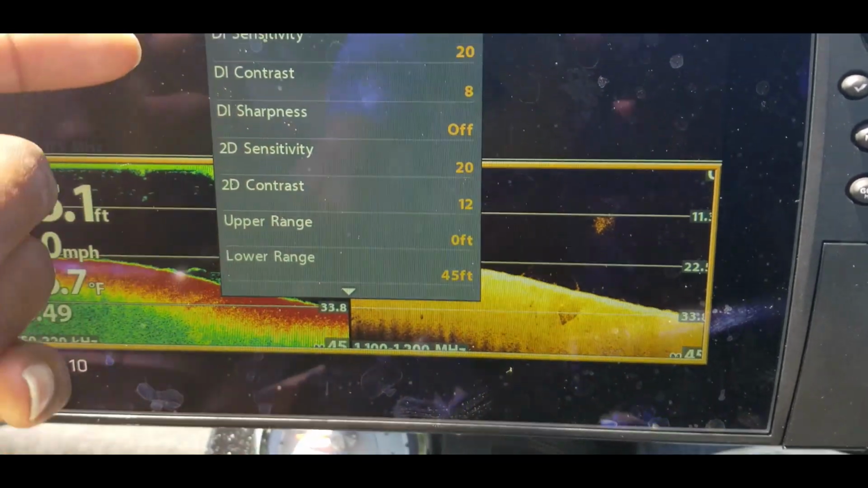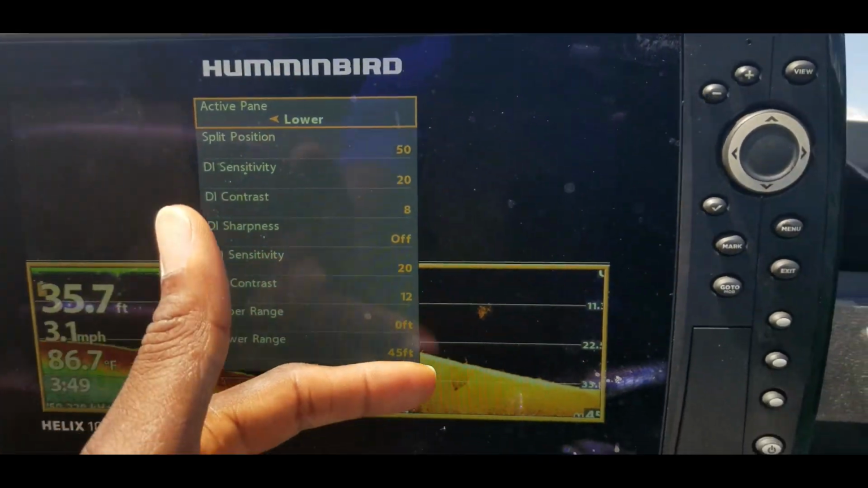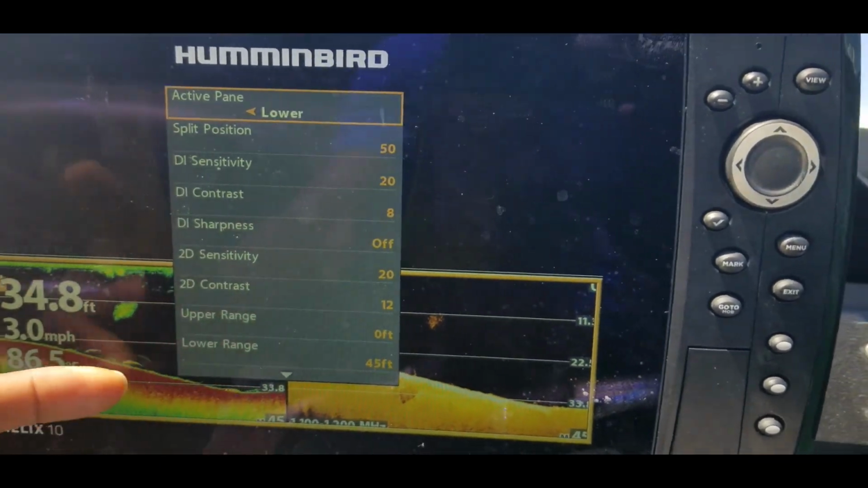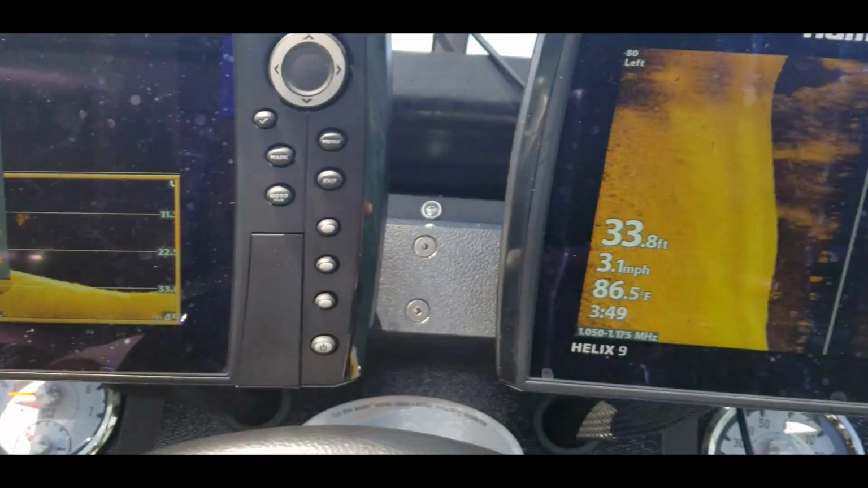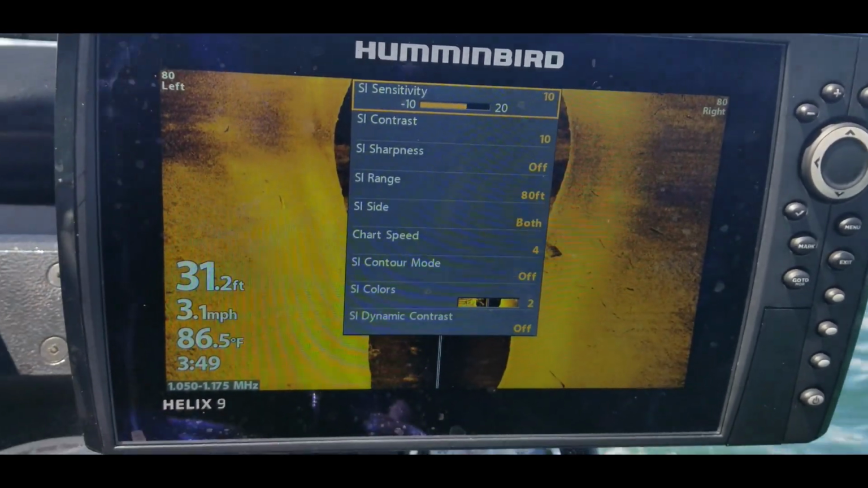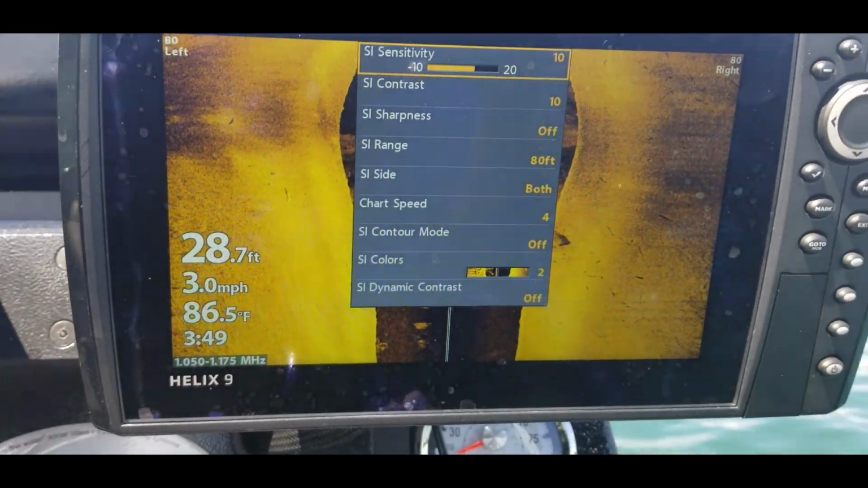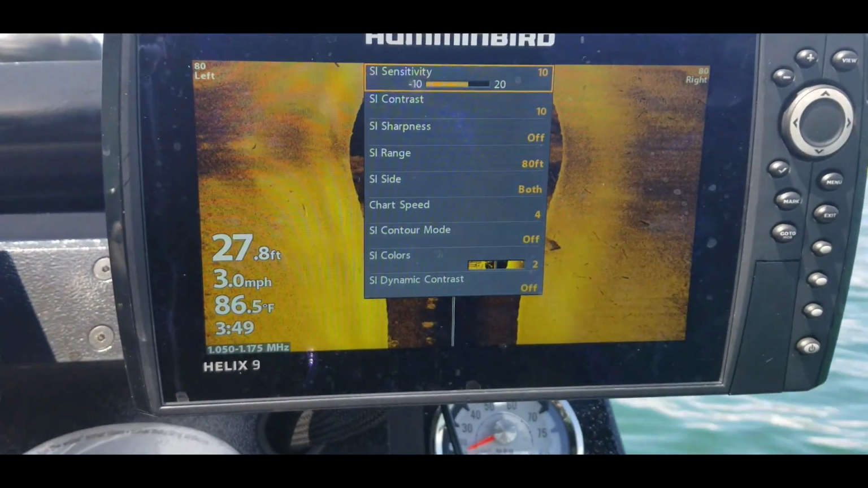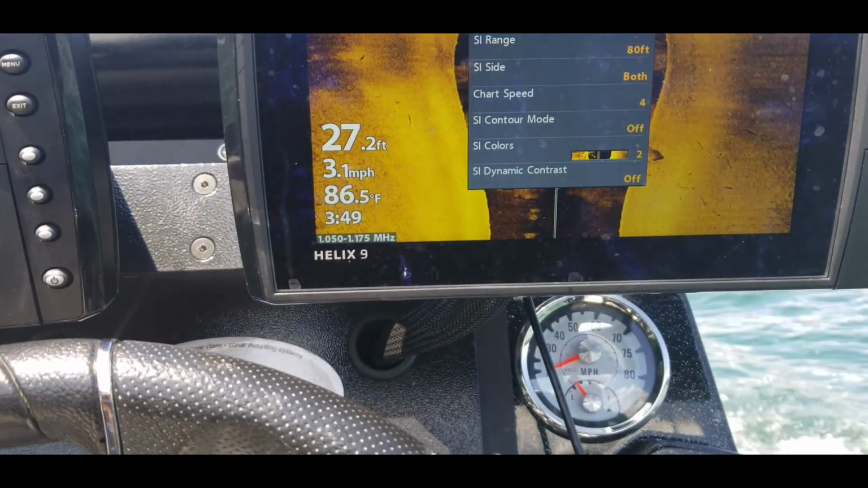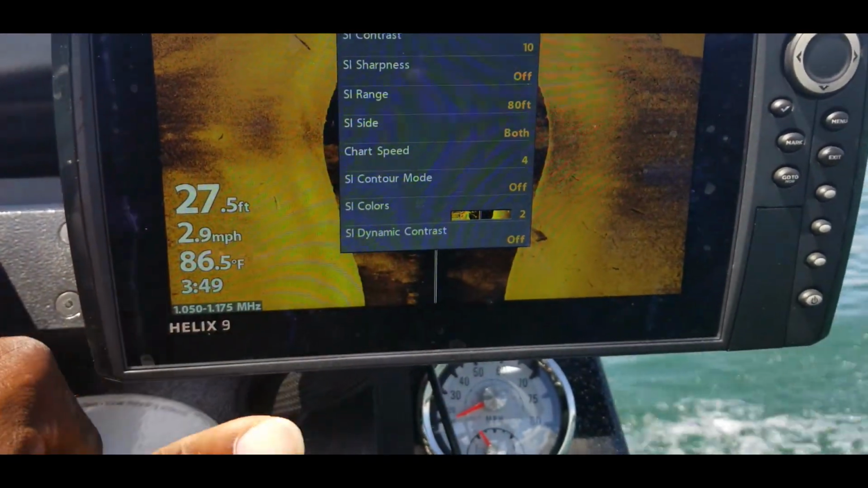Let me pop my settings back up here. Again, this side over here is my side imaging, sonar, and down scan. These are the settings for my sonar and down scan right here. And over here, let me pull that back up for you. Those are the settings for my side scan. And don't really get too locked in on following what my settings are, because your settings would differ, sometimes just depending on the day, guys. You may have different water conditions, different weather conditions that can affect the outcome of what you are seeing on the screen.